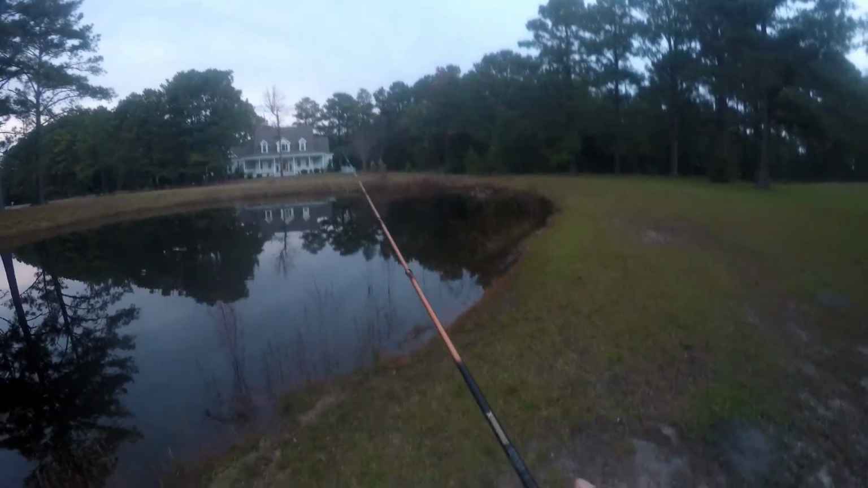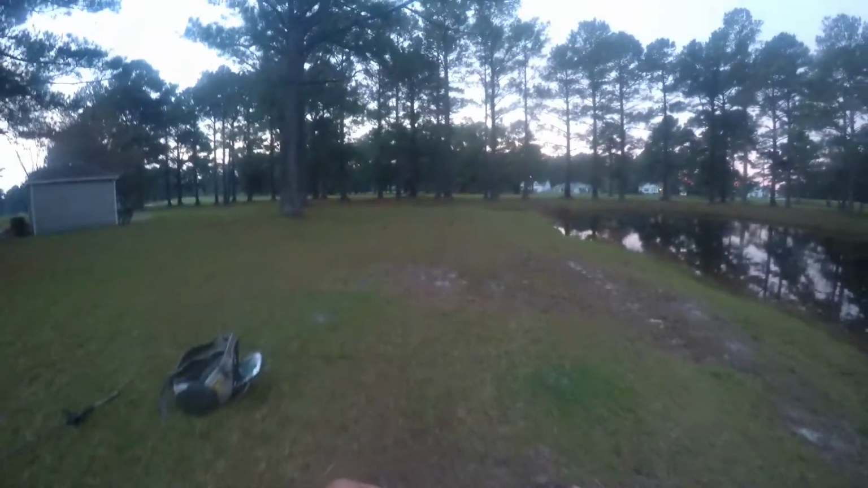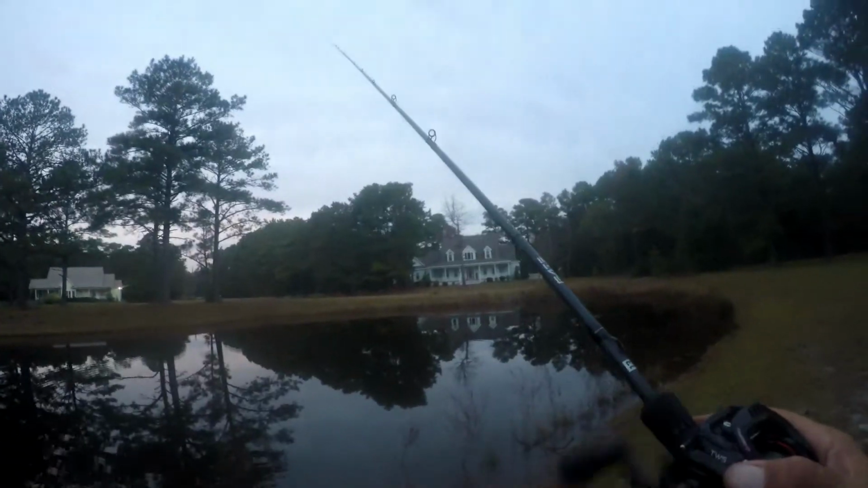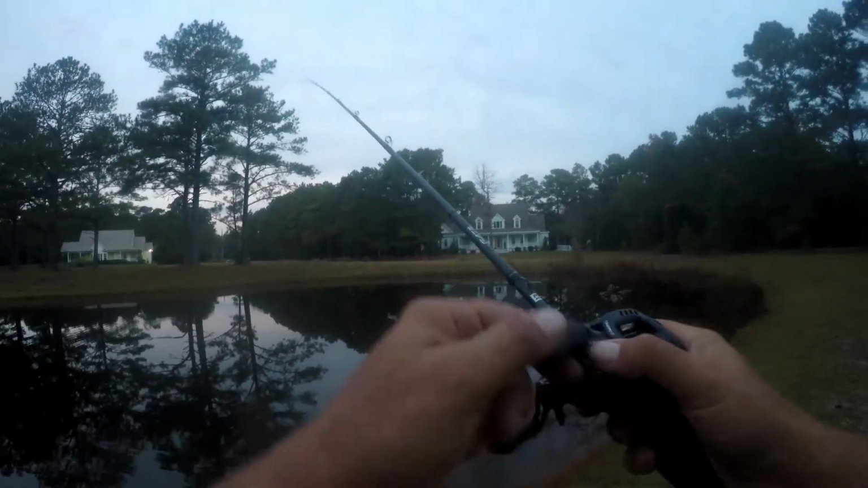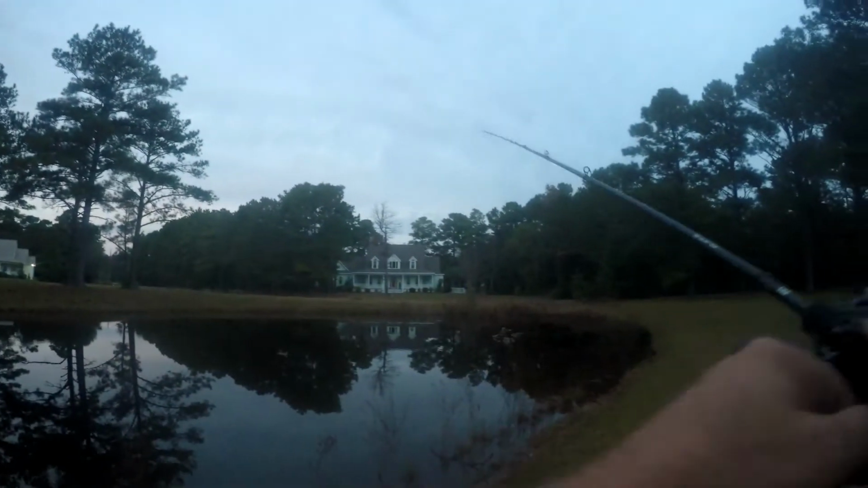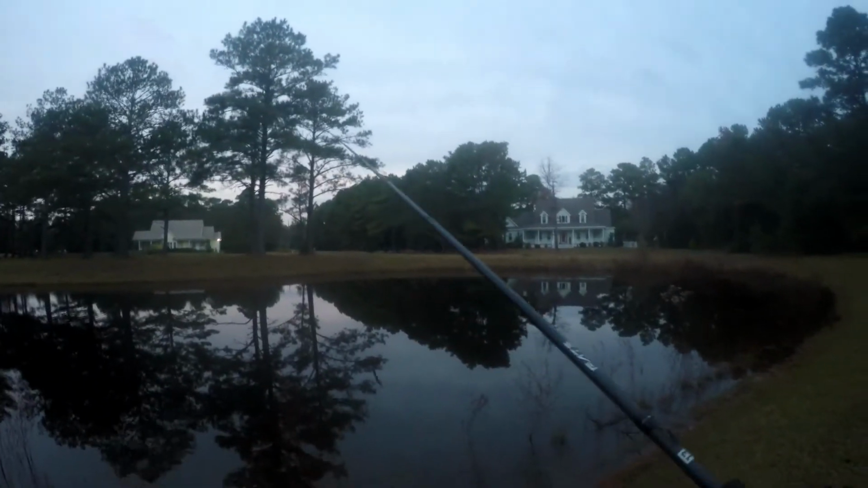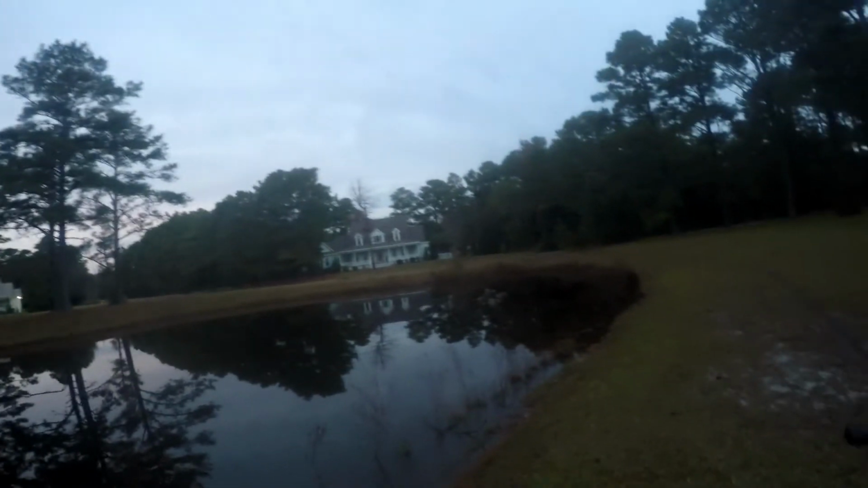Alright, so we got some fish right there on the bottom, it looks like. And we're gonna try to target right where that deeper's at. I believe the cone that this thing puts out is about 15 feet wide.